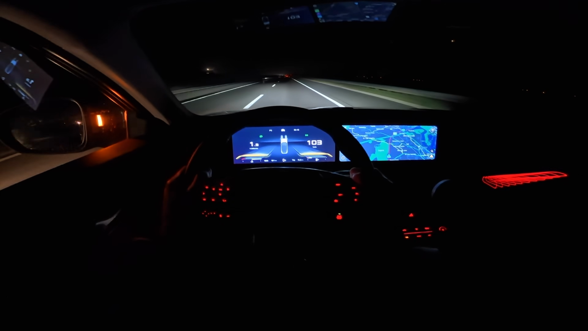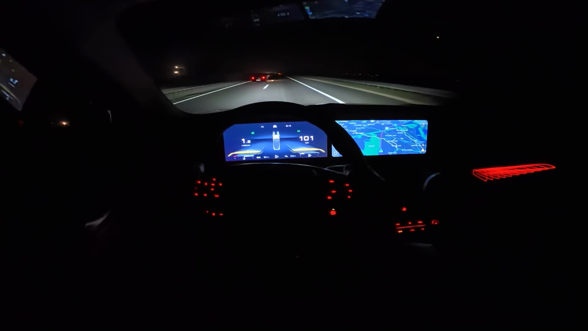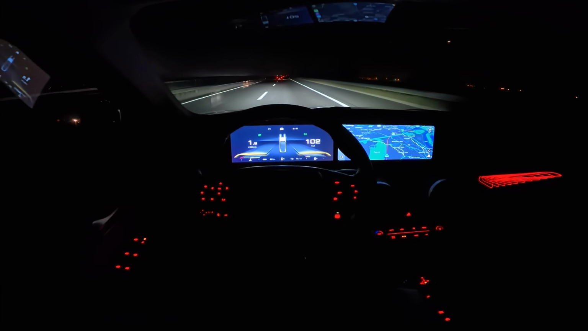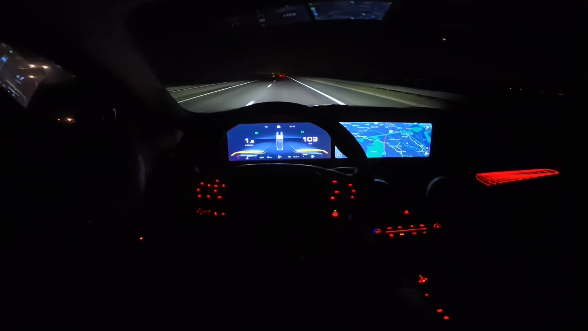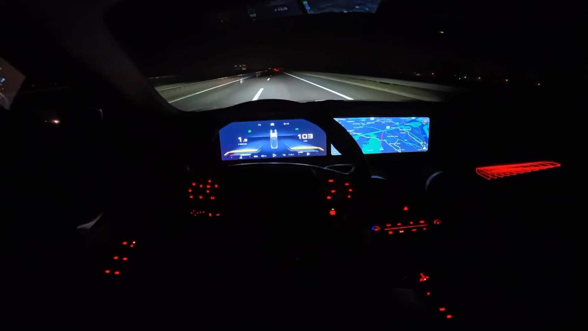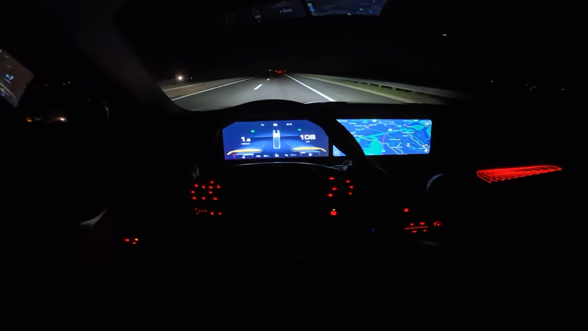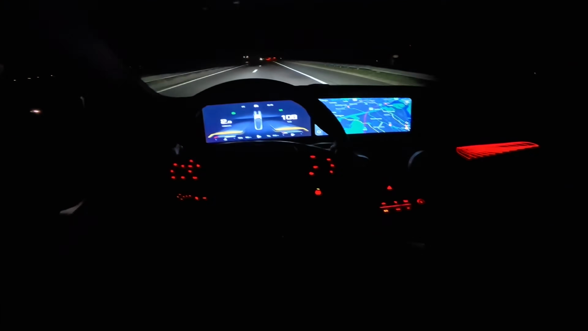Again, nice feature with the blind spot. So this is 100. I can mostly hear the tire noise. This is a soft asphalt and now rough. So you can hear the difference, soft, rough. But good soundproof in general, even at higher speeds. Decent for this big SUV, which is not super aerodynamic.